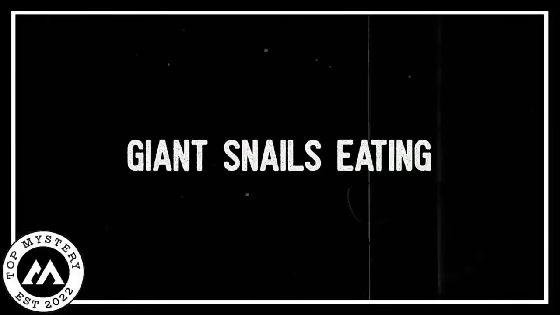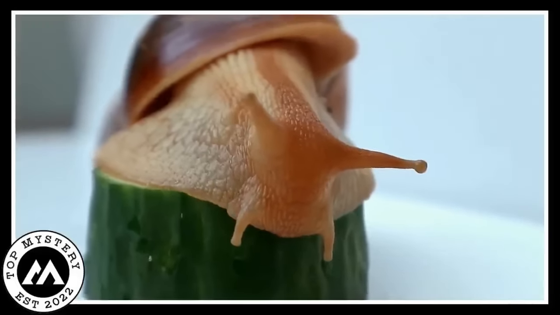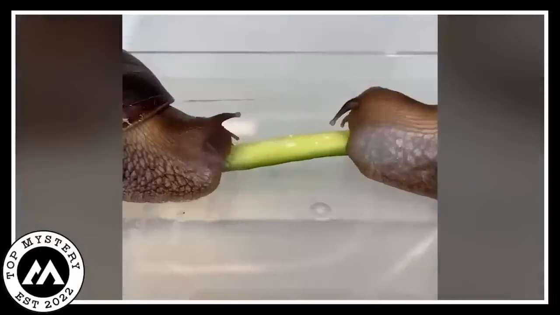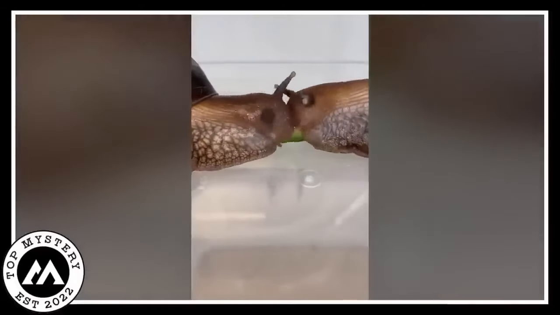Giant snails eating. Guess what the trail camera caught? A hilarious snack attack featuring two giant African snails going full turbo on a piece of celery. These snails are like speed-eating champions, making you wonder if they missed a few meals. So there they are, munching away on celery like it's the snail version of a 5-star feast.